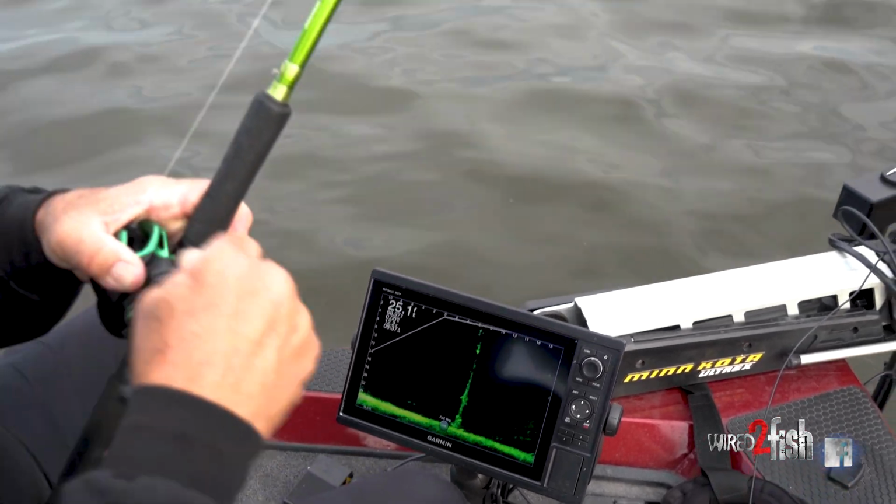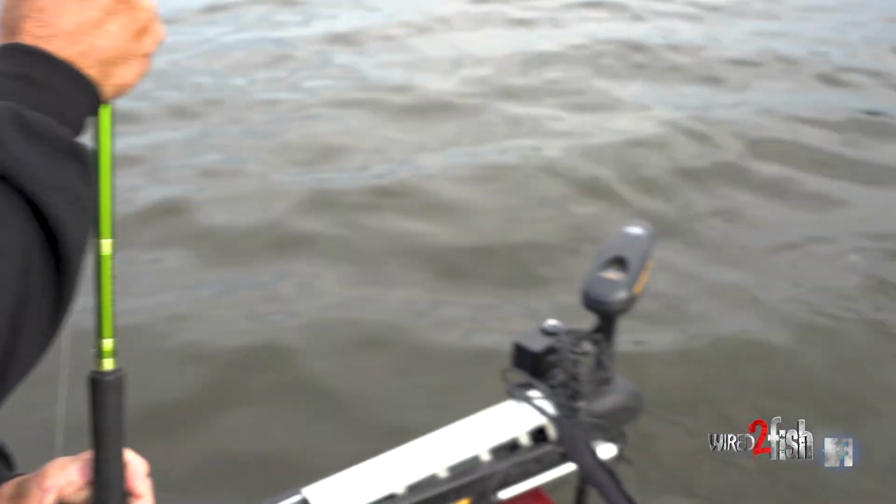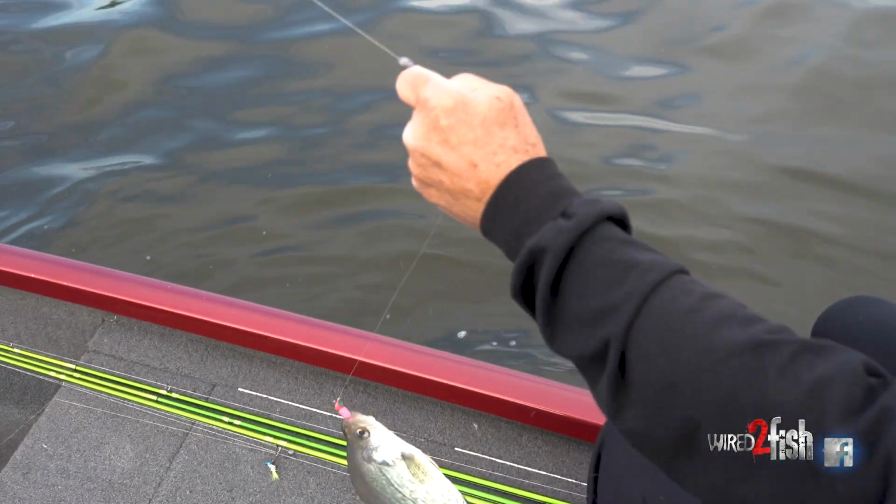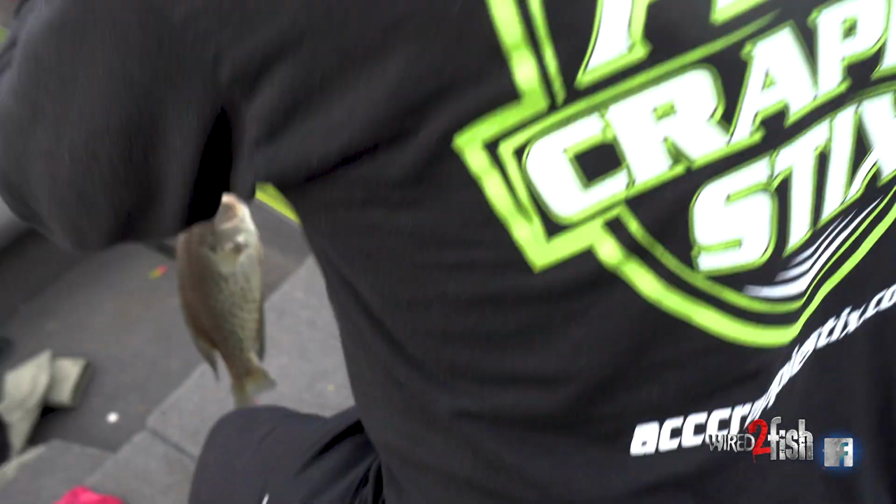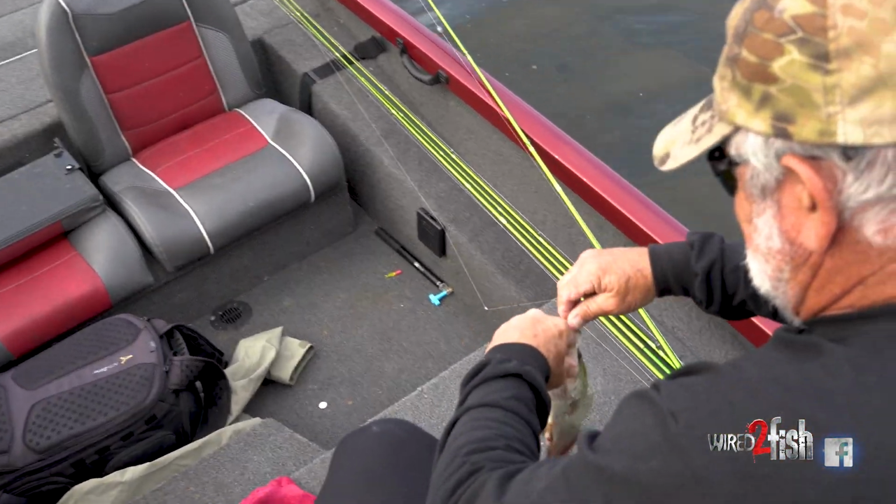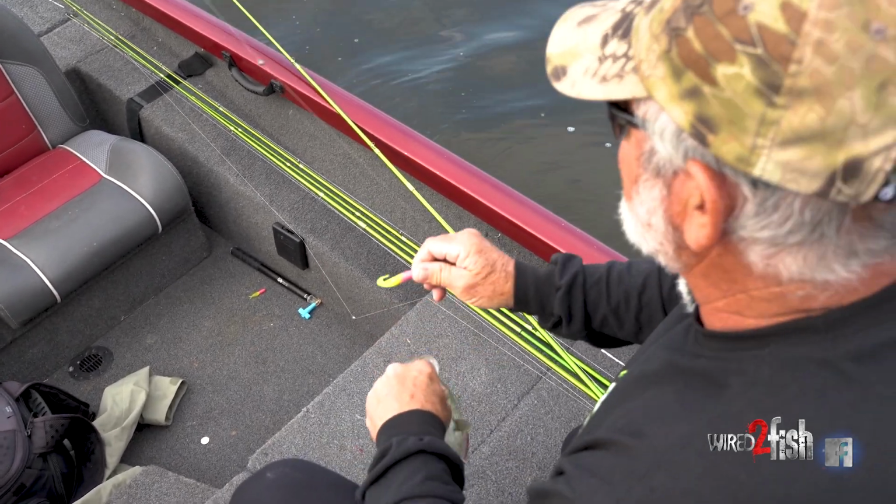Man, he wanted it, didn't he? Yeah, he's decent. I didn't think he was that big. But those church ladies will eat him. They'll eat him and 50 more just like him.